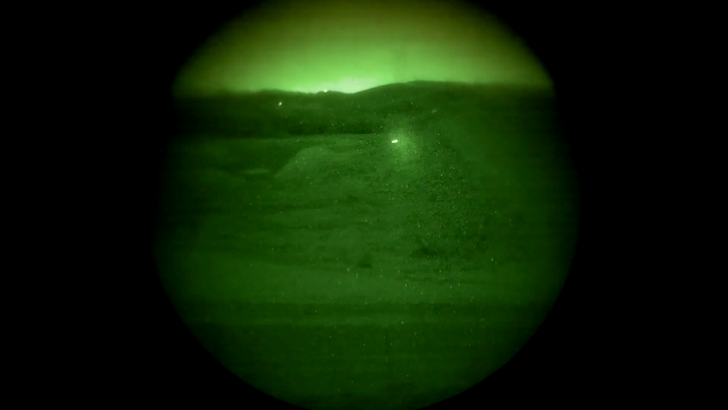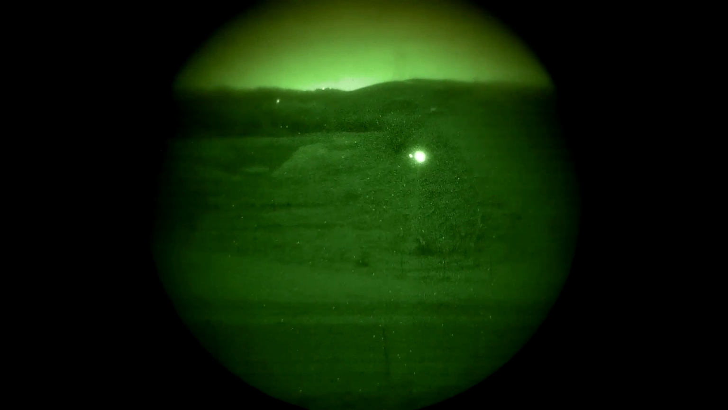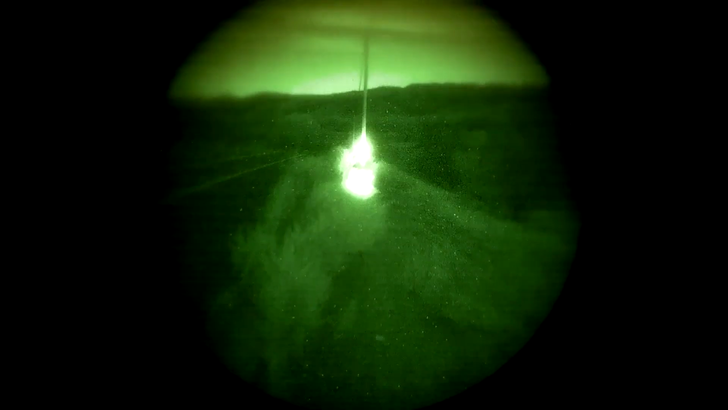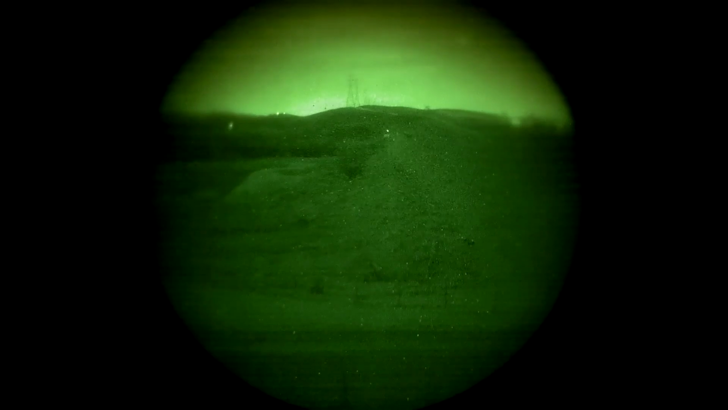Button. There we go. Now this is just eye safe mode. 25 yards, 200 yards, 400 yards, 500 yards.